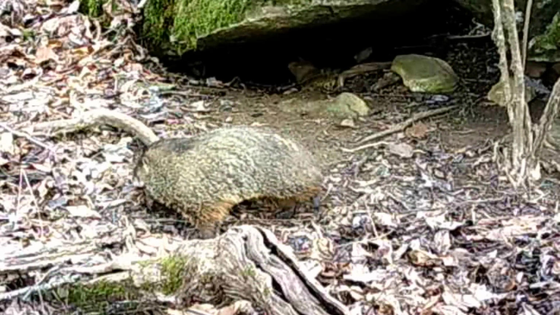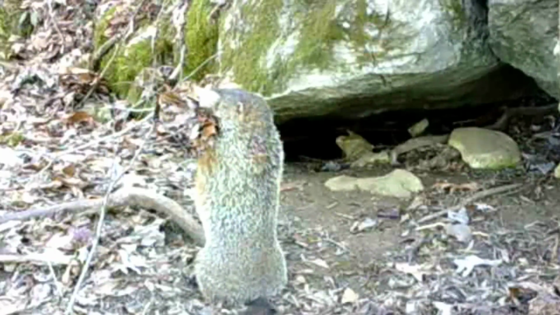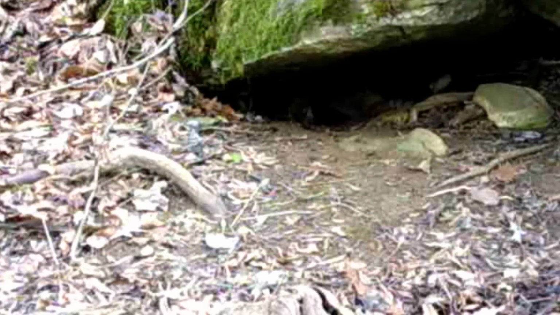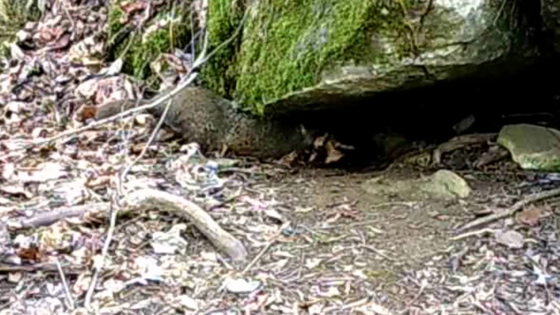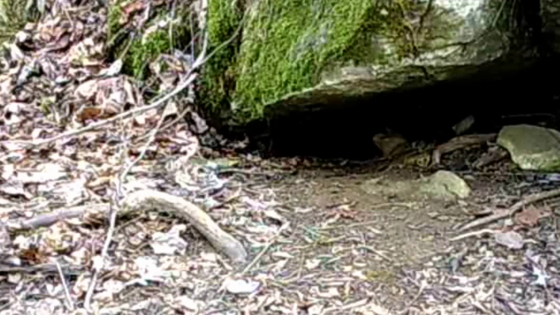But he's working hard at it, gathering him up some nesting material for his den. Mouthful, ain't it? But, like I said, he's busy. He's fixing his bedding material back up. Coming and a-going. Getting caught back up.